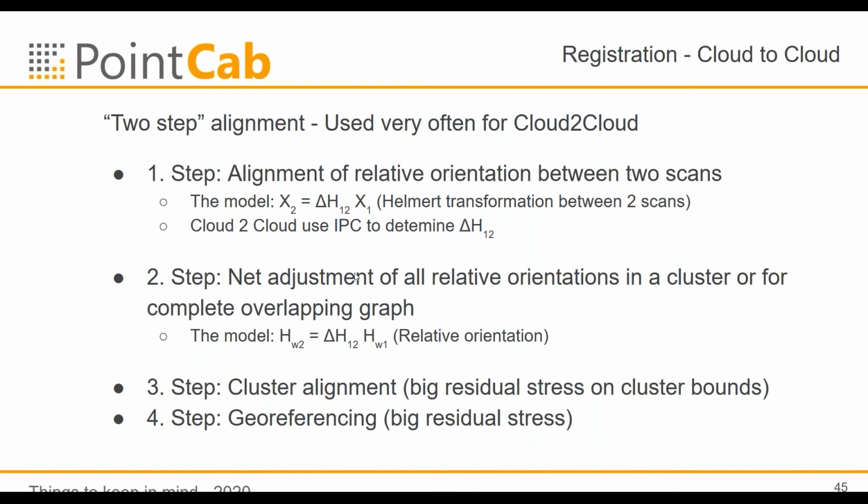And then you put all the relative orientations or relative motions between the scans in a net adjustment, where you say, okay, the position of your first scan multiplied with the matrix of the delta is the position of the second scan in the world. And if you put them all together, then you can make an adjustment again. And then you include also the accuracy, and then you get your whole network.